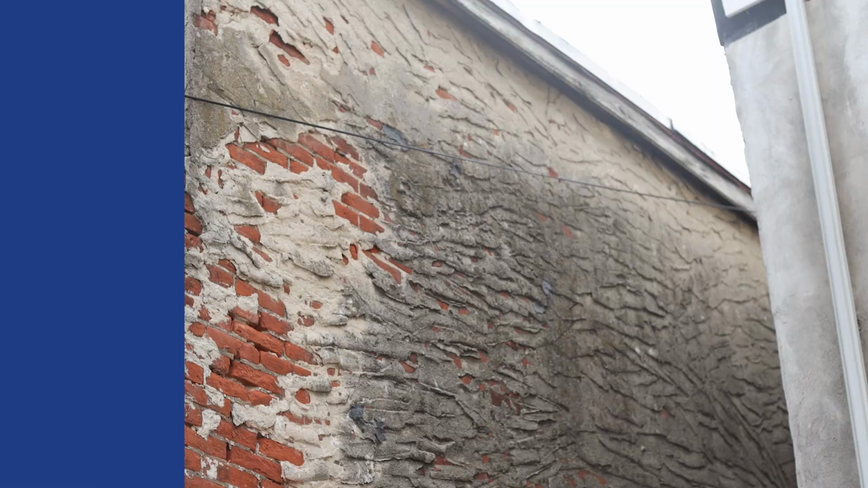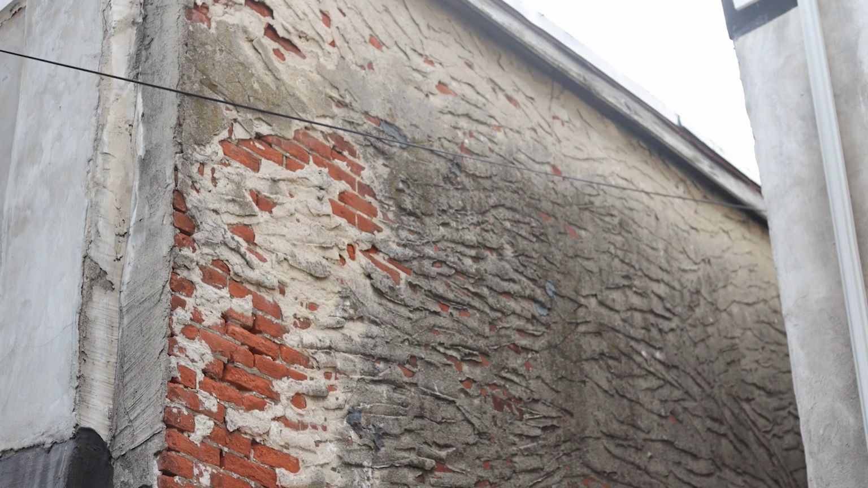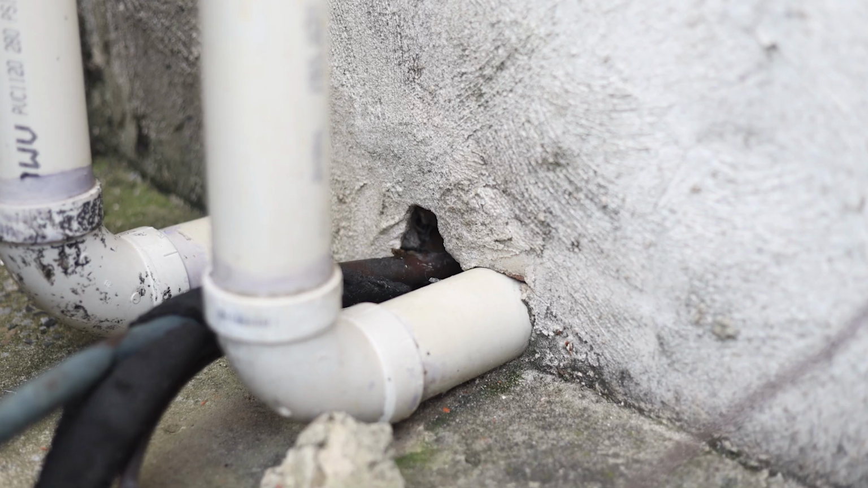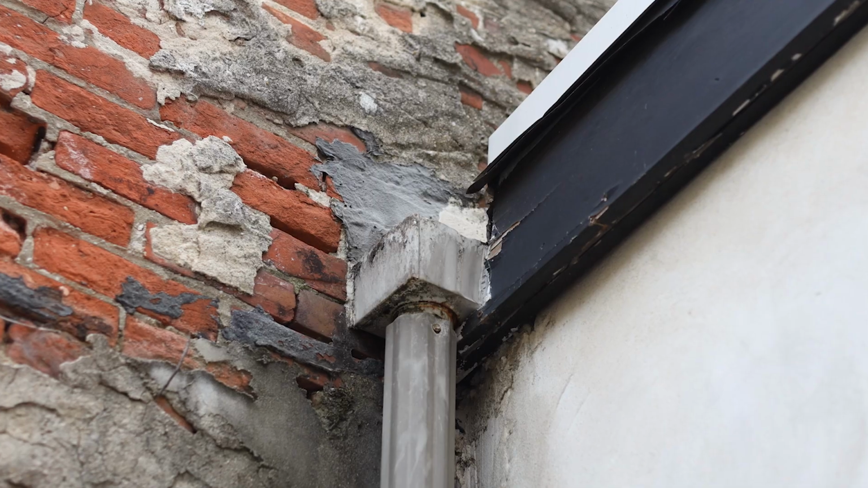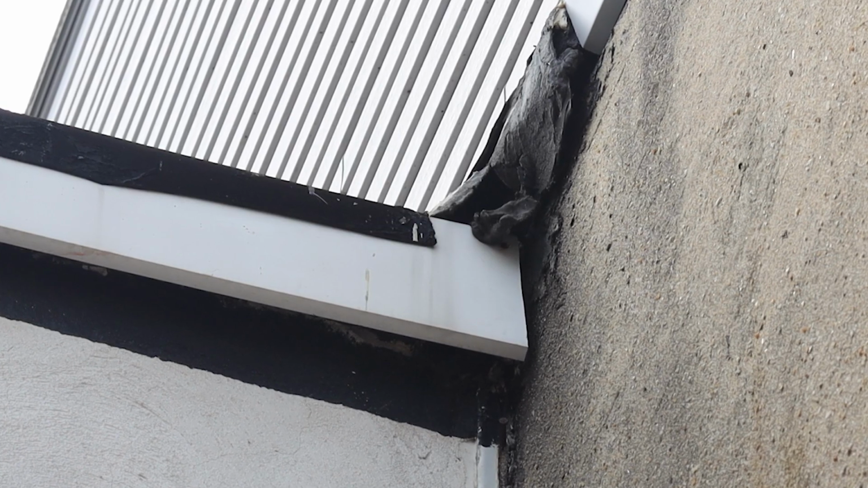and pinpoint major contributing factors of interior water incursion entering the interior ceiling system of the property. We were able to trace this disrepair to the exterior substrate of the property, where we found compromised masonry applications, caulking, and other finished installations that were allowing interior water incursion to cause mold spores to grow.